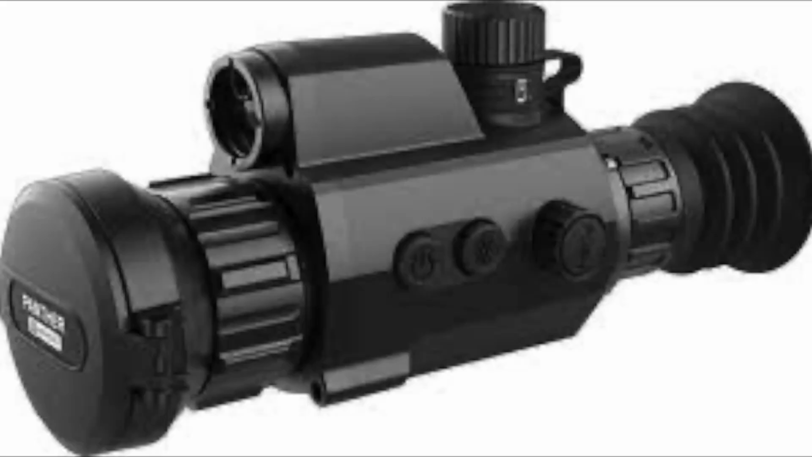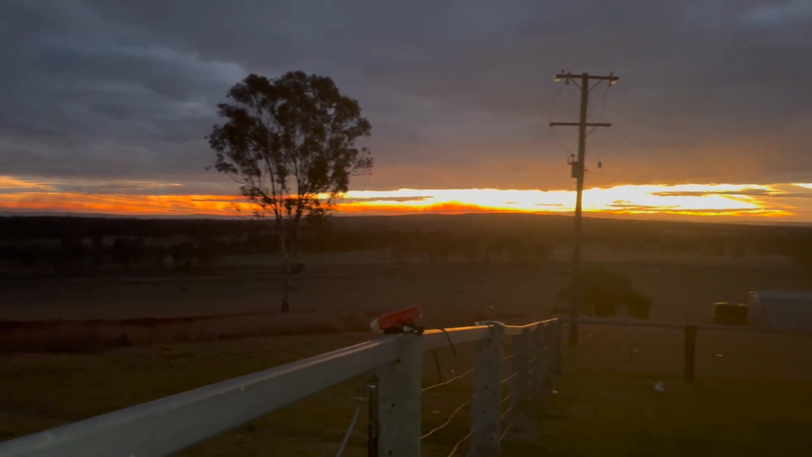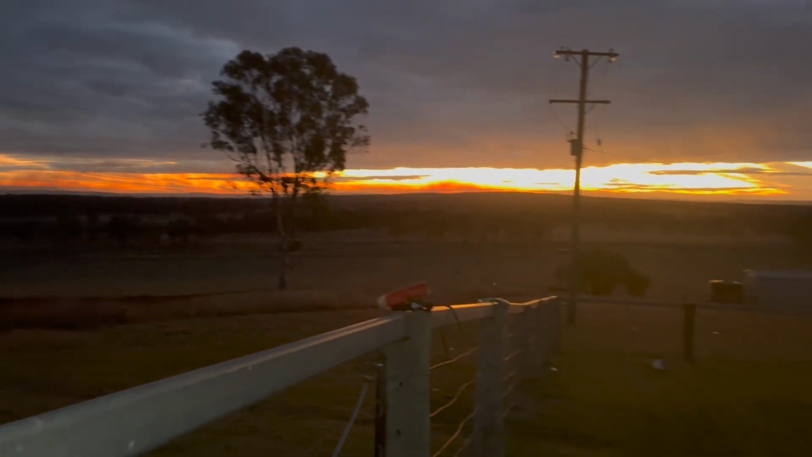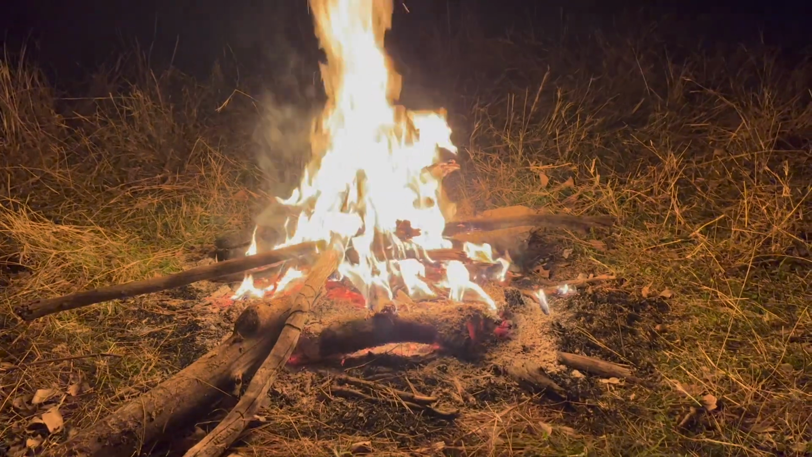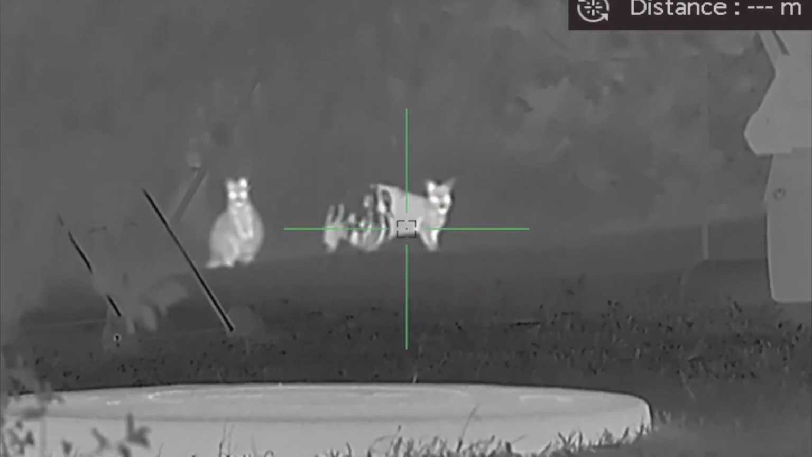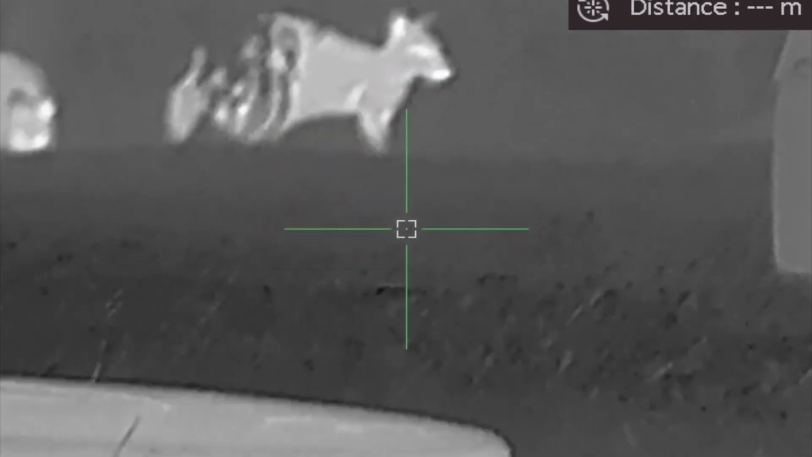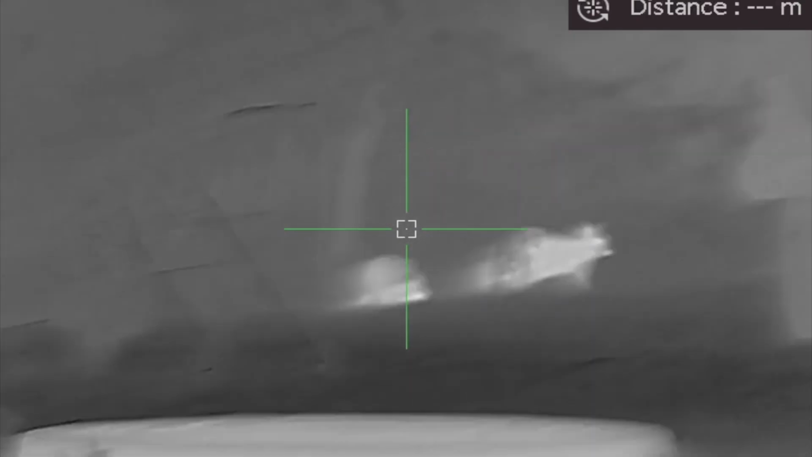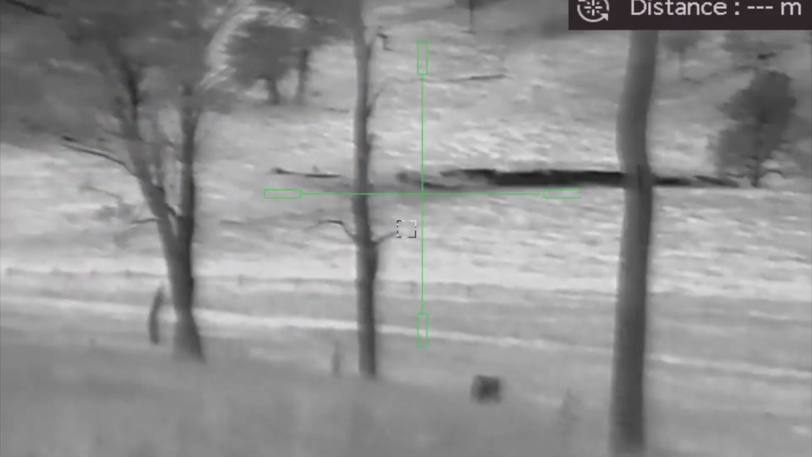I recently purchased a Hikmicro Panther PQ50L thermal scope. With a 50mm lens and a laser rangefinder accurate up to 600 meters, I couldn't go past it. With the thermal scope, it opened me up to many more opportunities. Originally a pig hunter, I wanted to open my door to many ways of hunting, getting into shooting, using the thermal scope. Now I wanted to walk, shooting deer, and so on and so forth. So I wanted to change my game.